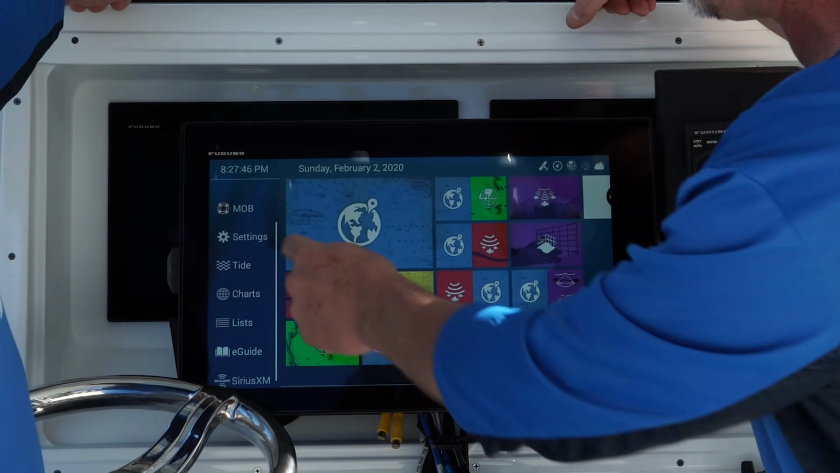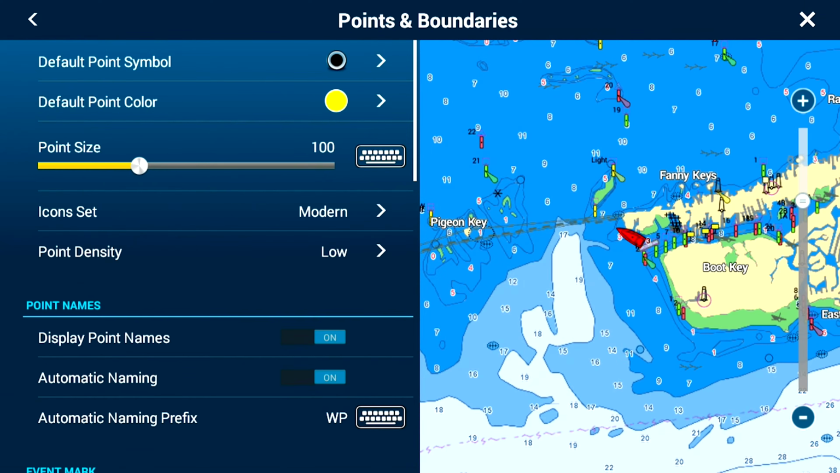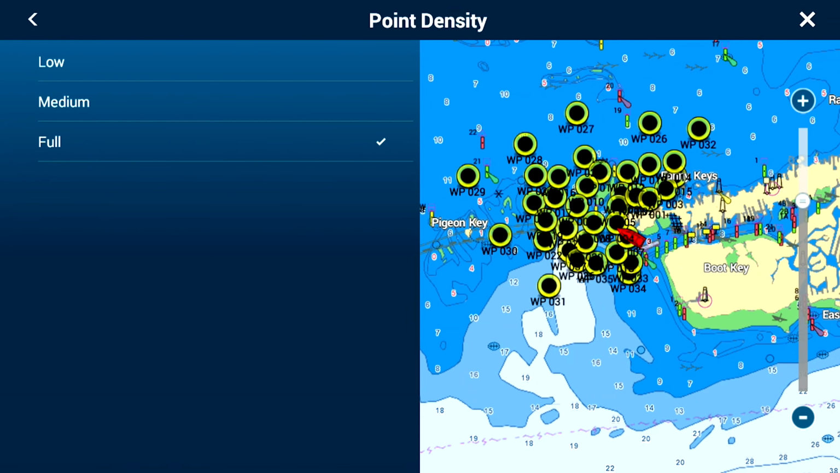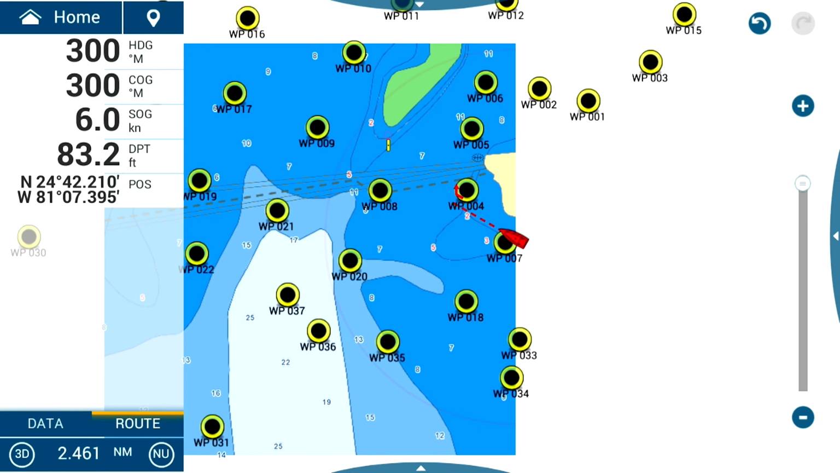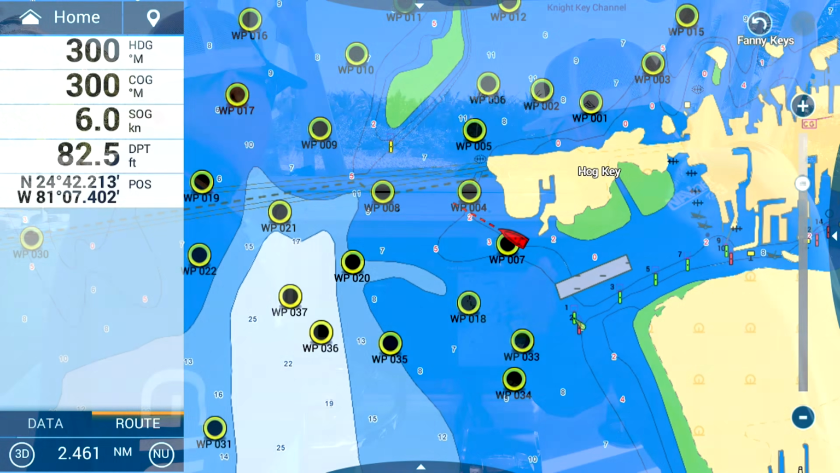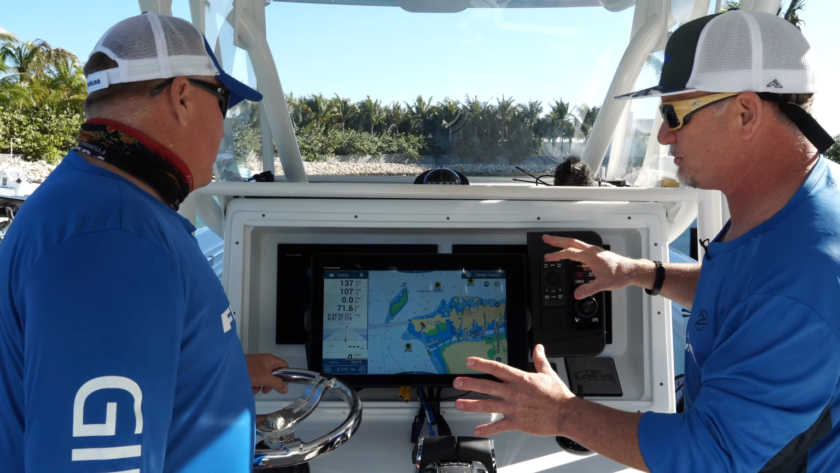I just press the home key, go into settings, go into my points and boundaries, and you see there's a point density setting right here. If I touch it, I can make it low, medium, and full. Full tends to just combine everything, and the whole screen can turn black if you have a lot of points in one area. But if you reduce it to medium or low, a lot of times that really helps you see the charts a lot better as you zoom out.